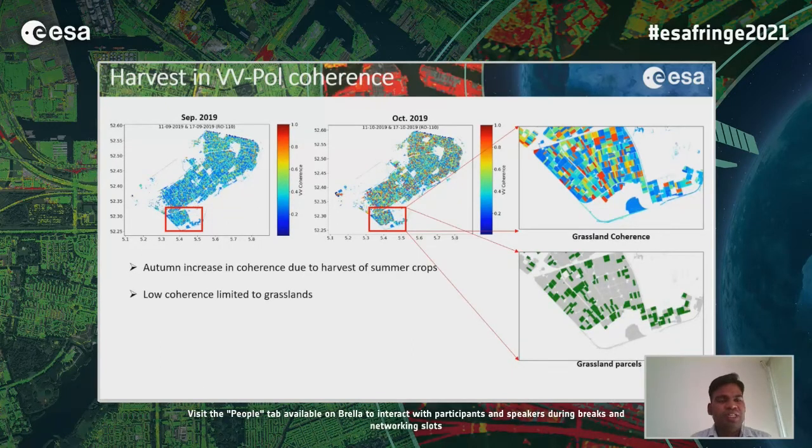Yeah, so we can detect the harvest period using the interferometric coherence. The maps which I'm showing here are from September and October 2019, which is a typical crop harvest season in the Netherlands. And we can see an increase in the interferometric coherence value, which is more than 0.5 in the month of October, and between 0.4 to 0.6 in September.